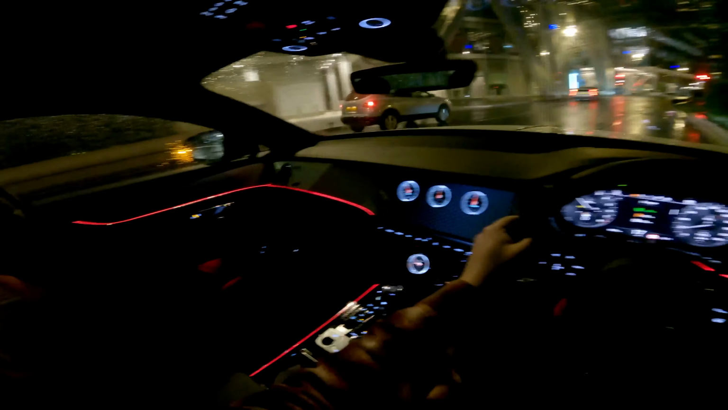And that guy apparently doesn't have a red light. Cyclists in London, this is what you get with them. It is a lovely place to be, with the interior lighting, obviously the screen, which I absolutely love. It's a very fun showpiece.